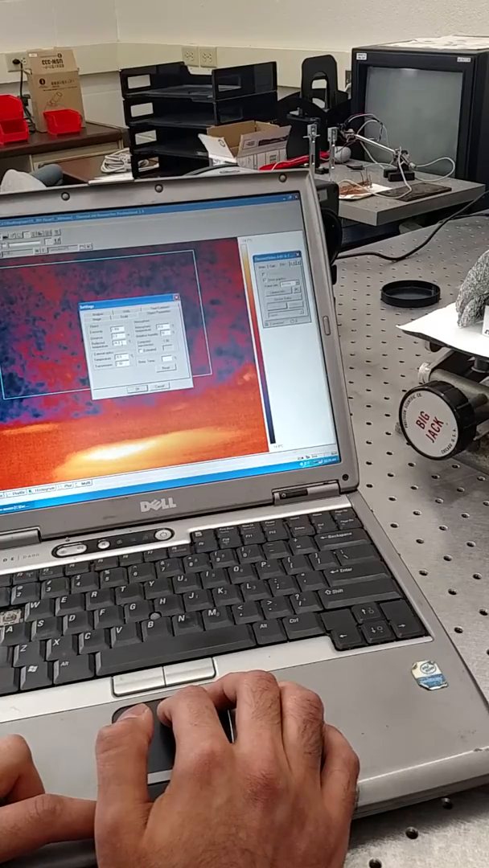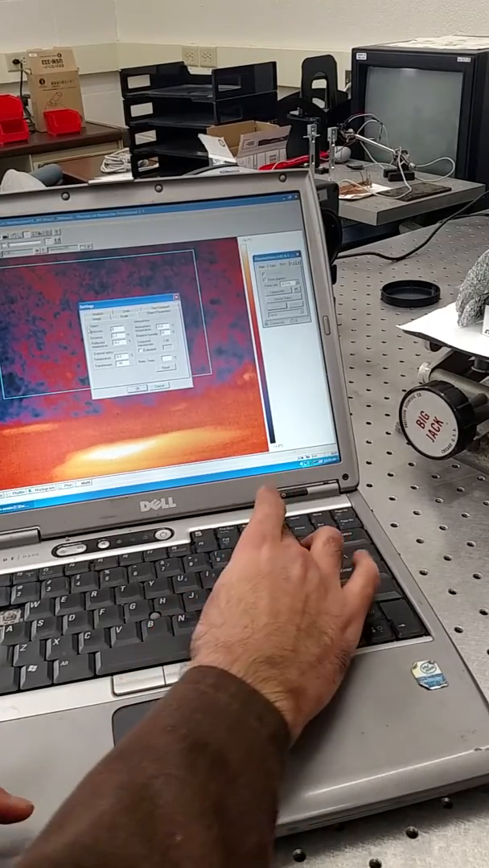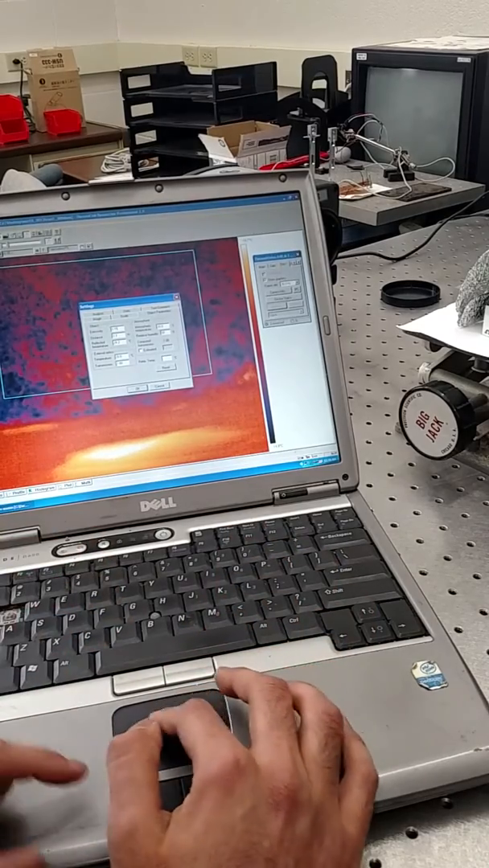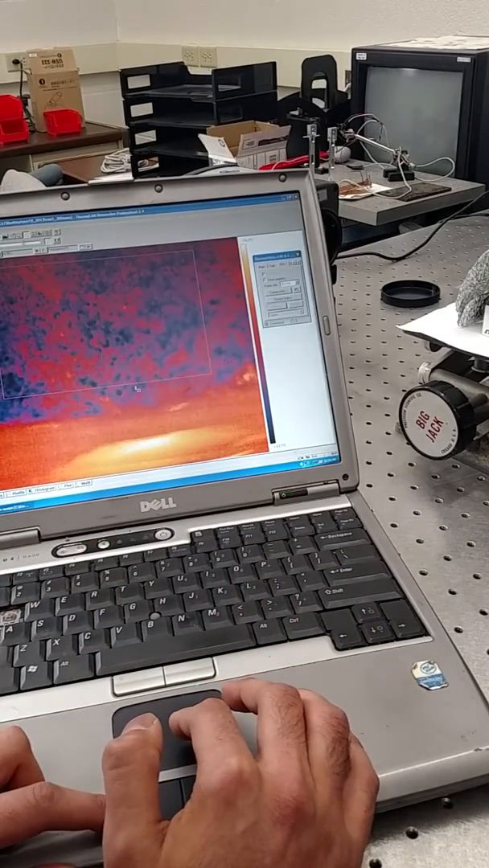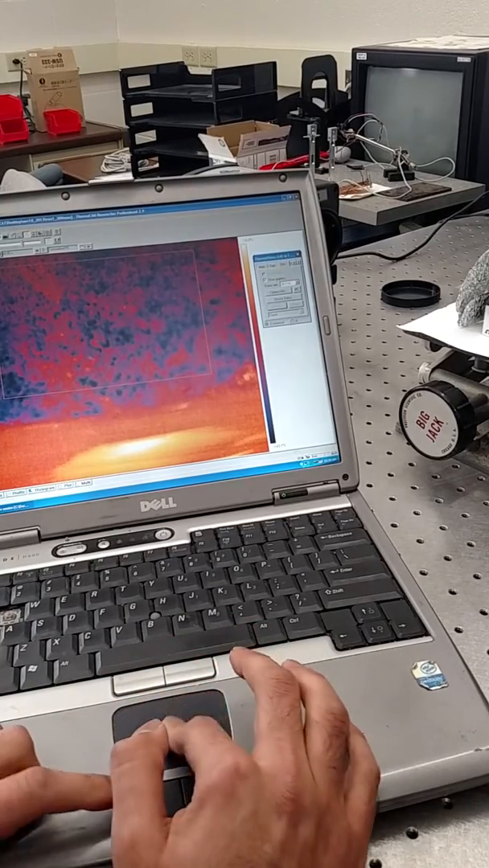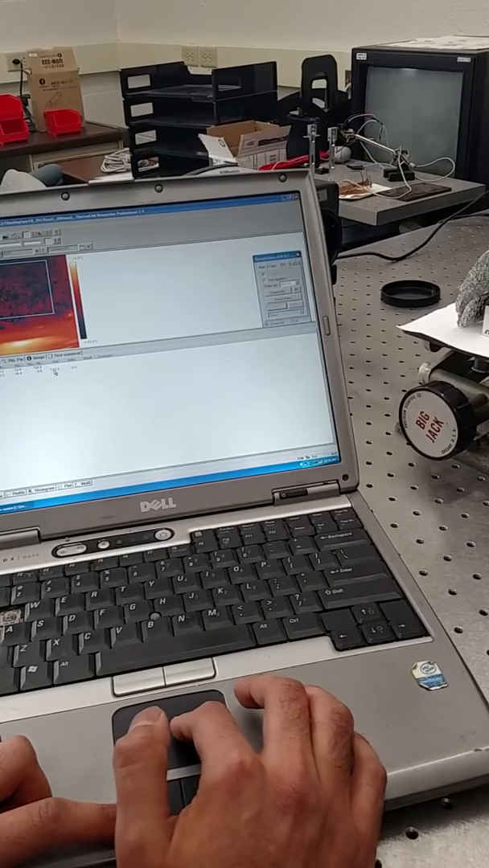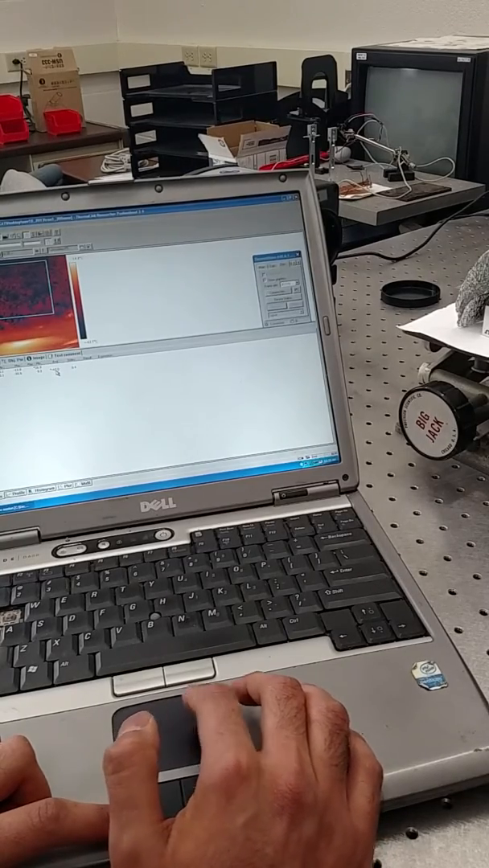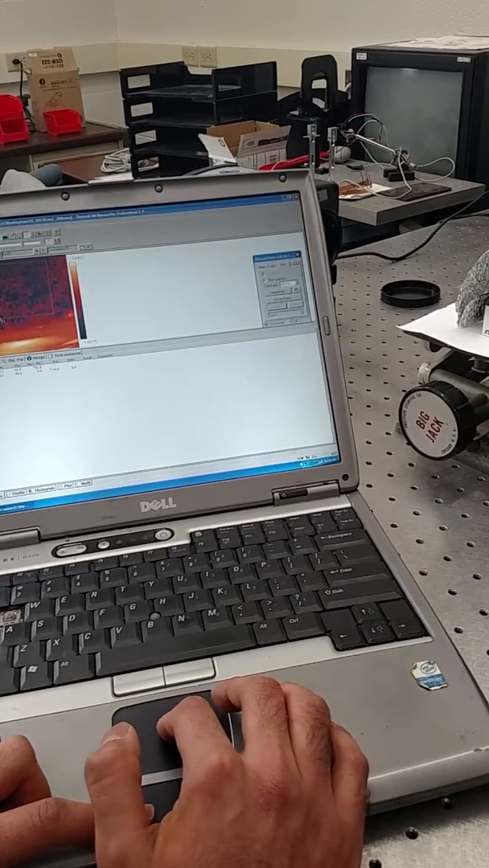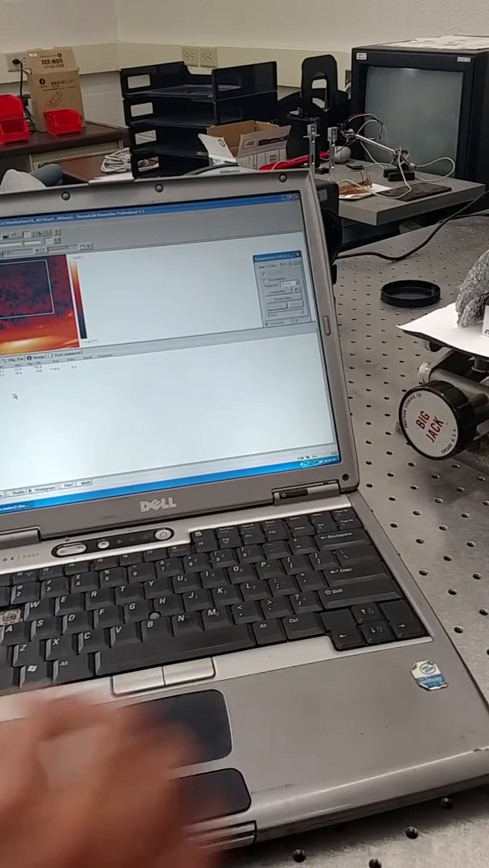Reflected temperature 0.15. Okay, this is that. I may be making mistakes somewhere here, but I don't think so. This is the average temperature in this box. Let me make a spot here. Yeah, saying that. Let me just stop this one second.